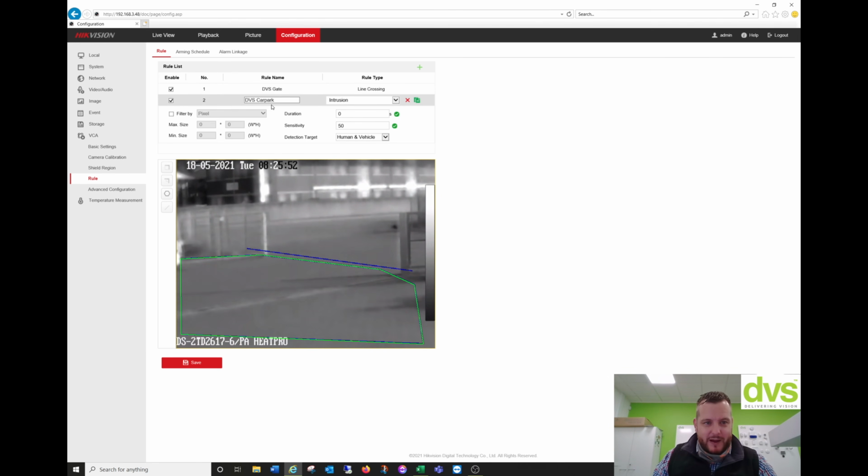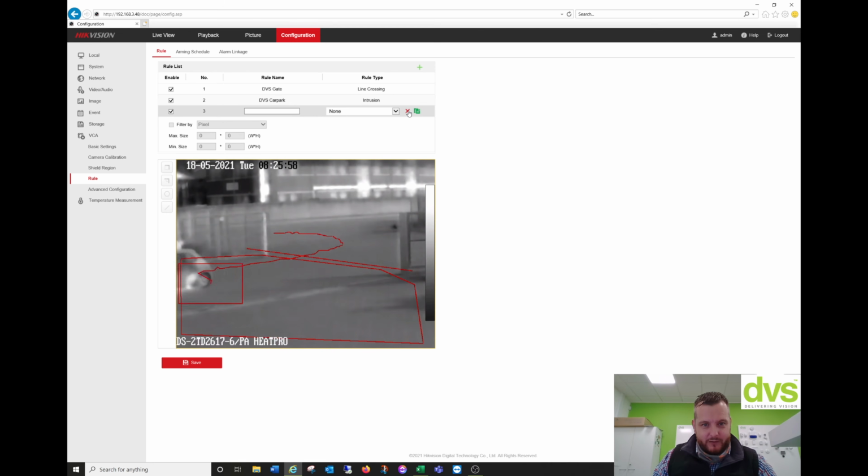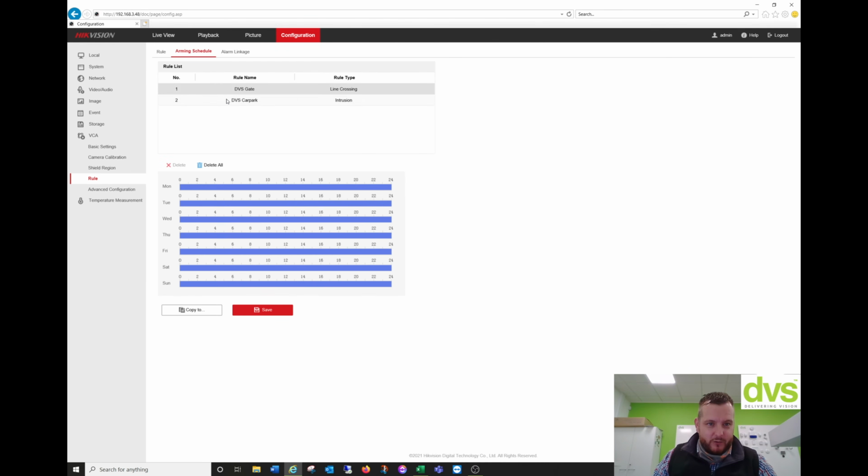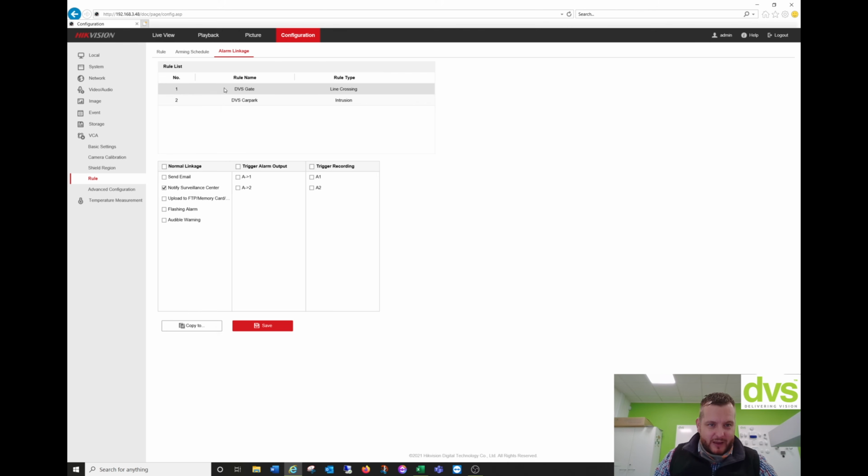And again, you can keep adding rules. If you want to add another rule, just click add and then type it in and do whatever you need to do for that configuration. Arming schedule, so you've got 2 different rules and they're both 24/7, but adjust them as required. Alarm linkage, so again, for DVS gate, we're going to have flashing alarm and audible, yes. And we're also going to do the same for the area and click yes. But you can do alarm output and trigger recording, send email, upload to FTP, whatever that may be.